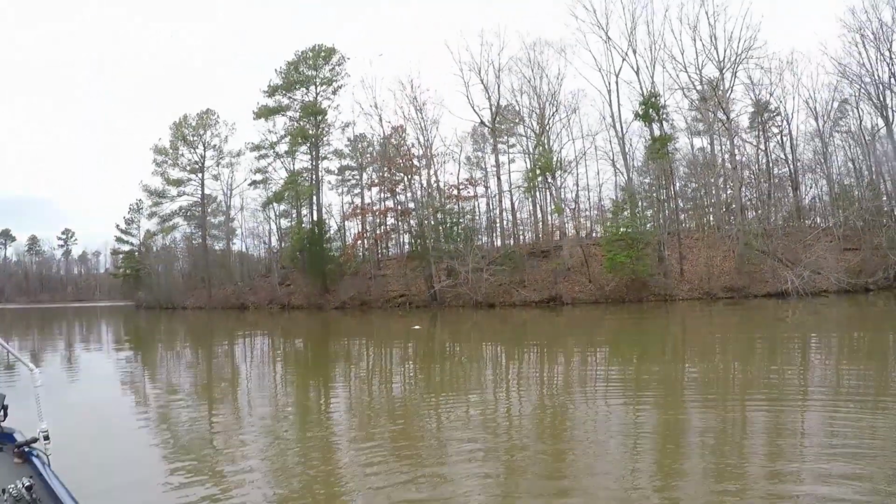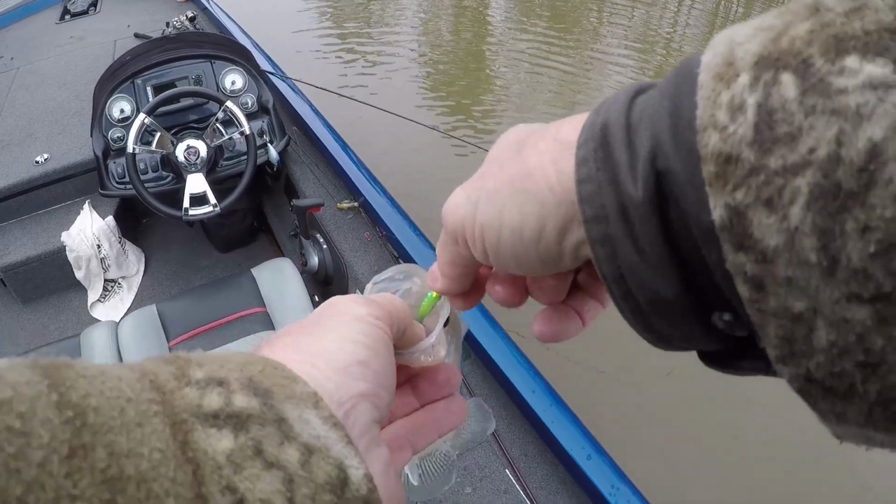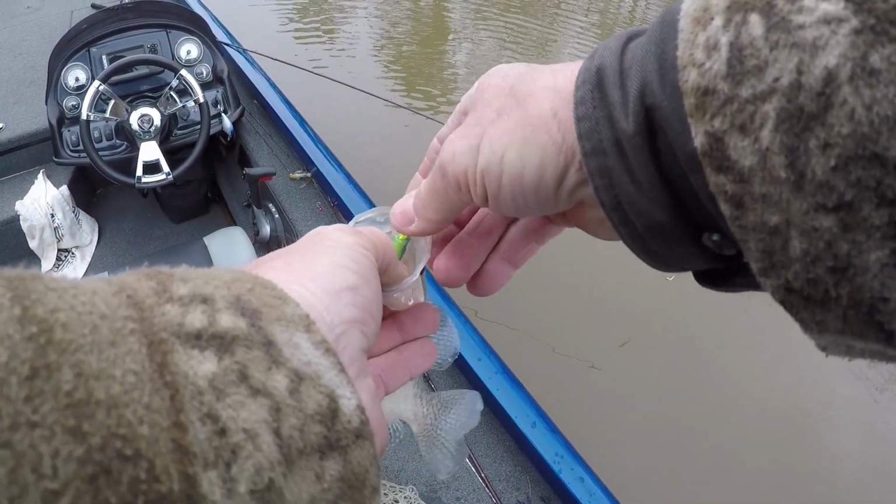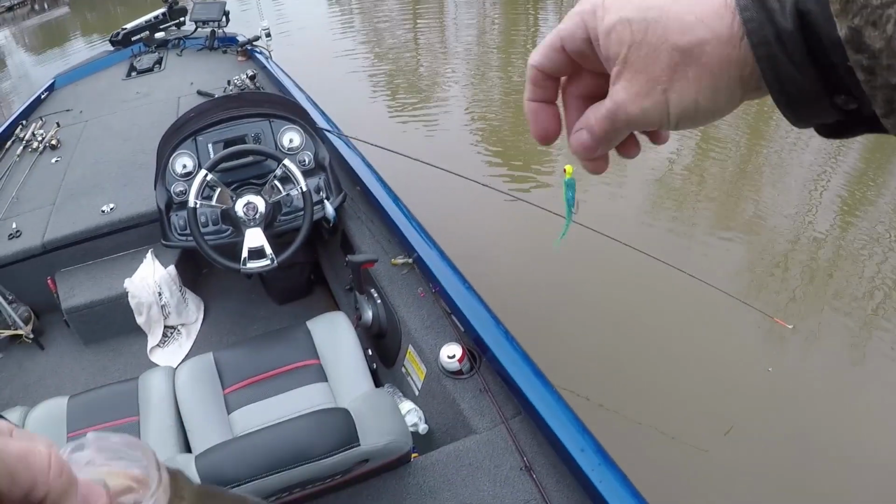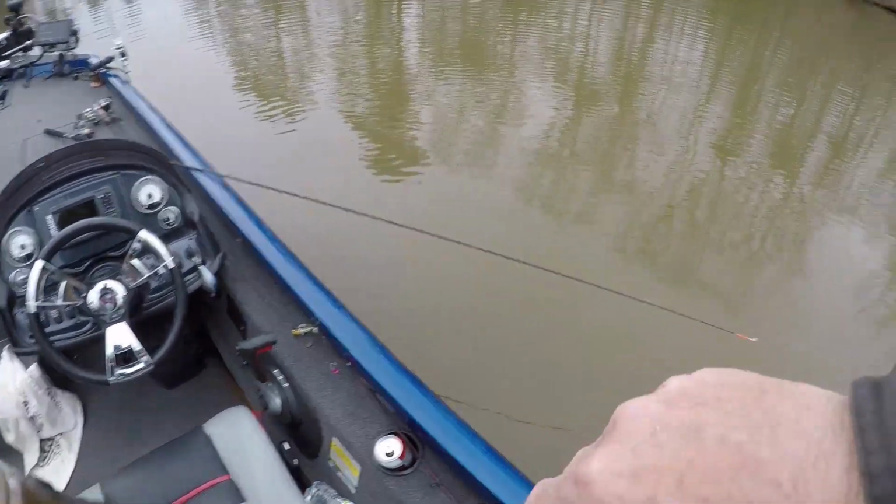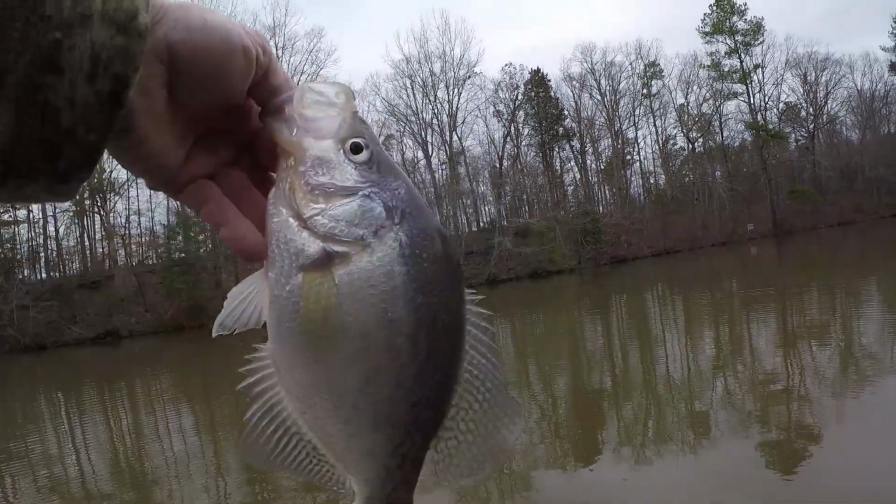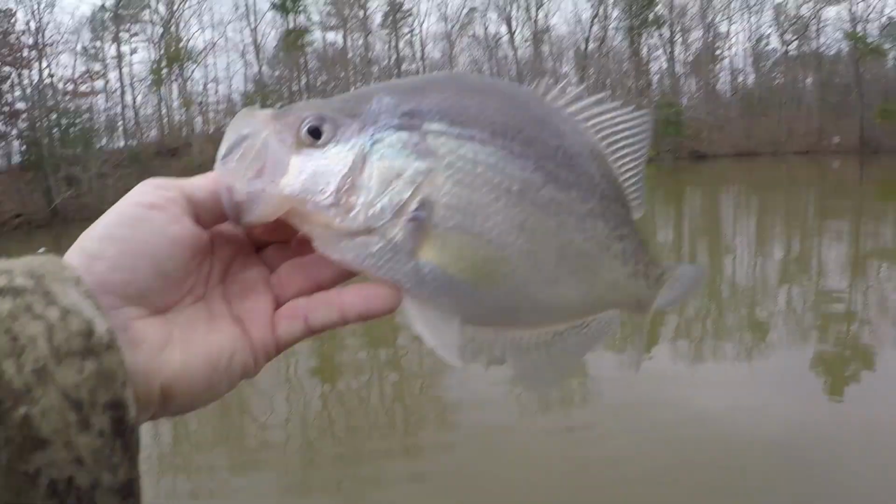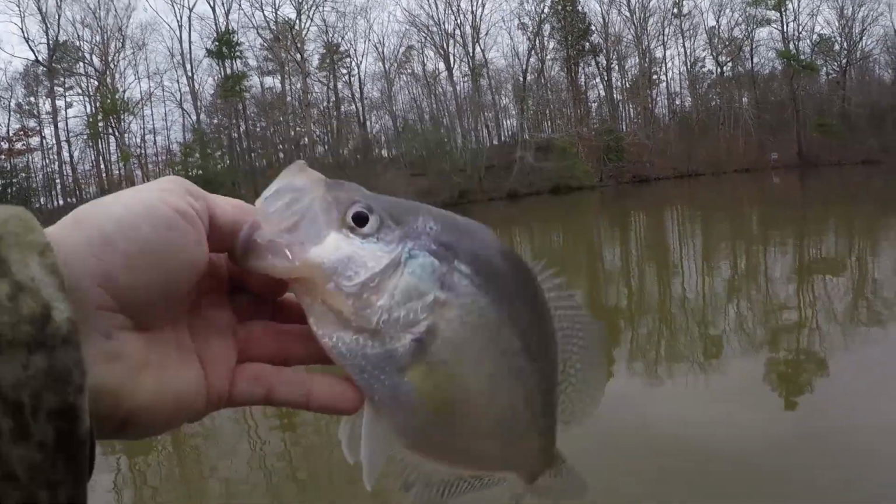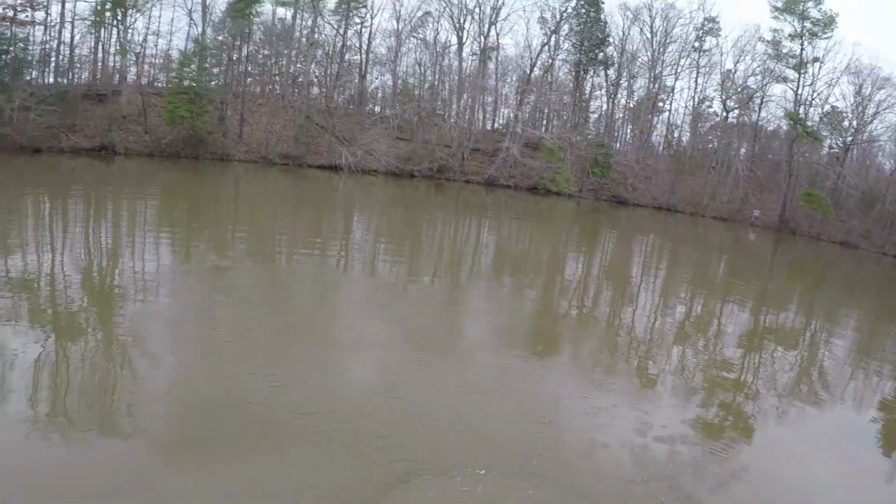Wow, this is a nice fish, guys. Look at that. So here I am out here again, trying to figure out another way to catch them. What other color can I catch them on? Now this is bluegrass, right? That's a nice fish, guys. He's 14 inches. Don't you think he's a nice one? It's a 14-inch crappie. Bam! Gets me excited, guys. I like nice big fish.